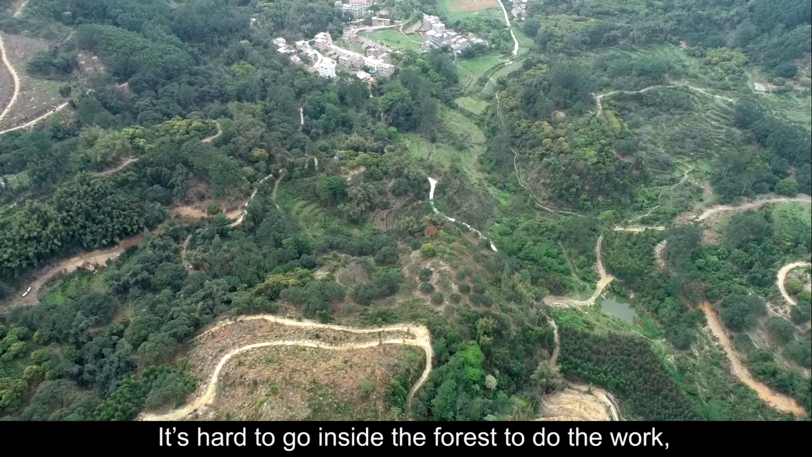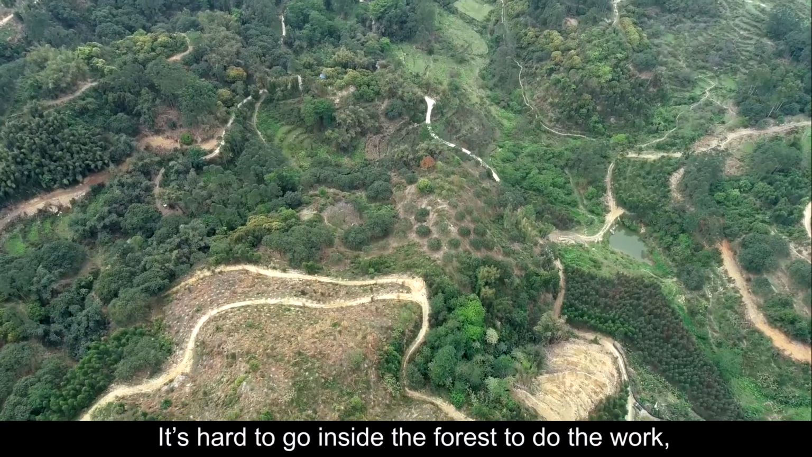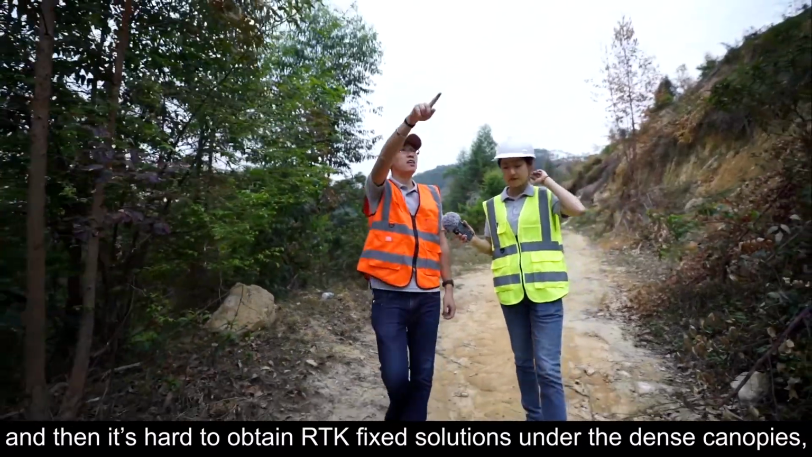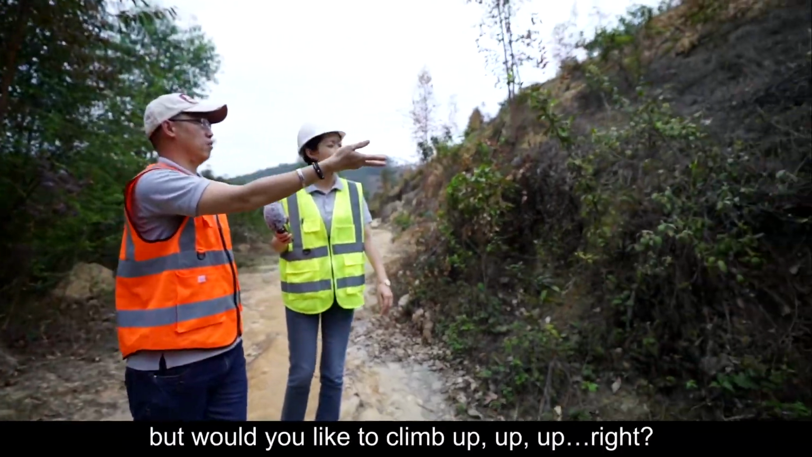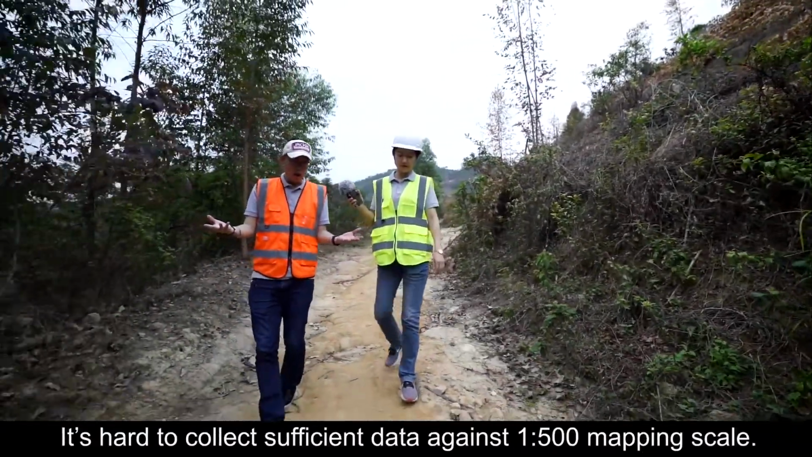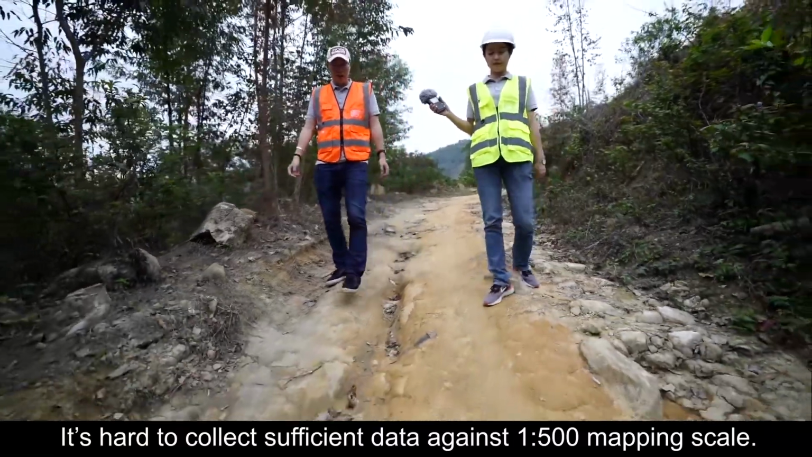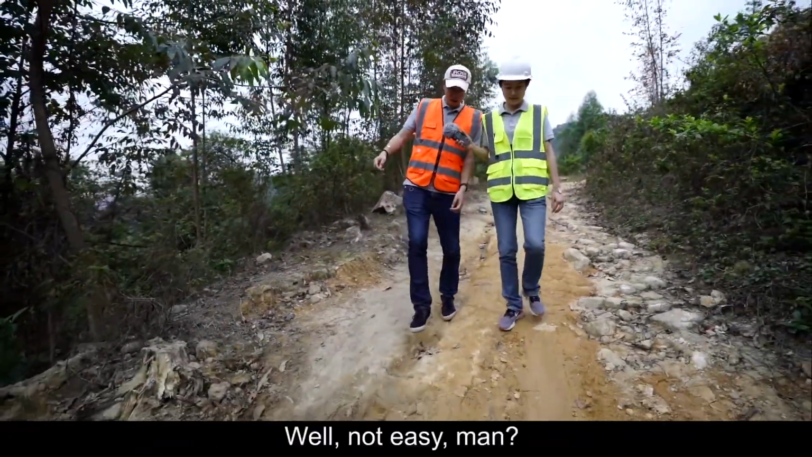It's hard to go inside the forest to do the work, and then it's hard to obtain RTK fixed solutions under the dense canopies. Here is bare, it's easy, but would you like to climb up? It's hard to collect sufficient data against 1 to 500 mapping scale. Not easy, man.